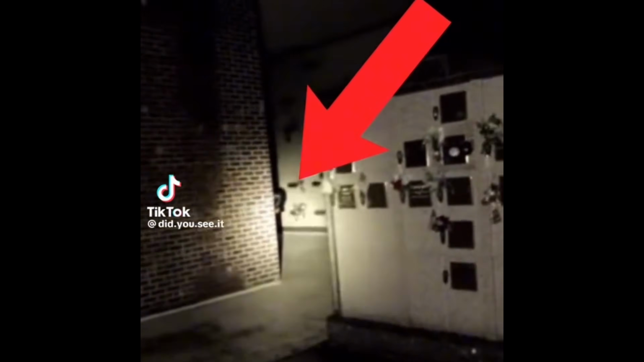First, the being peers its head around a corner and then mysteriously vanishes. He rushes over to where it was and it's completely gone. Despite this, he continues exploring, trying to figure out what was watching him. Eventually, he makes his way down a long path with some sort of memorial at the end. And a dark shadow can be seen crouching down in front of it.